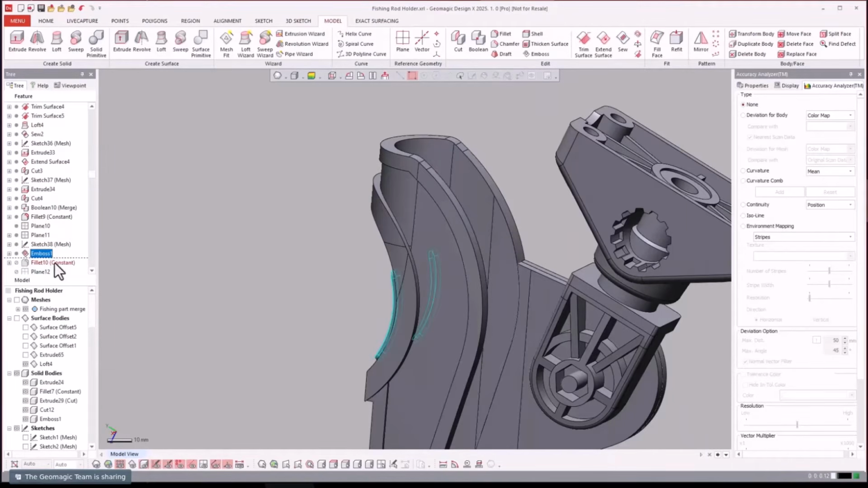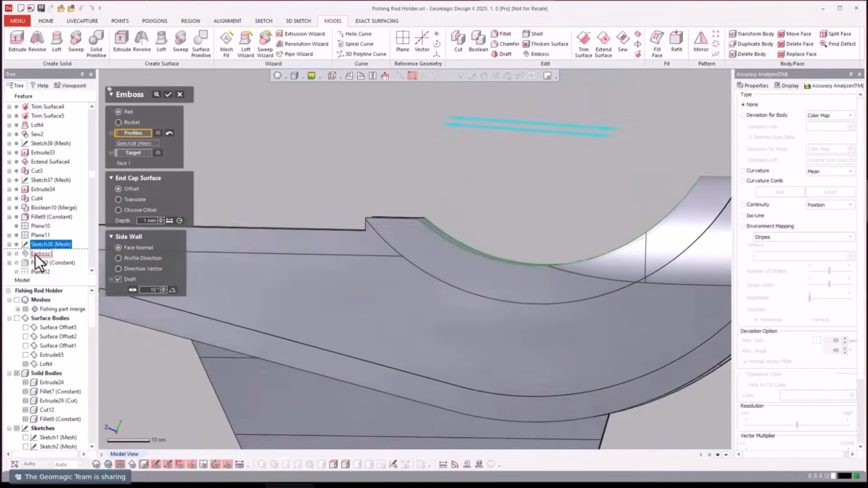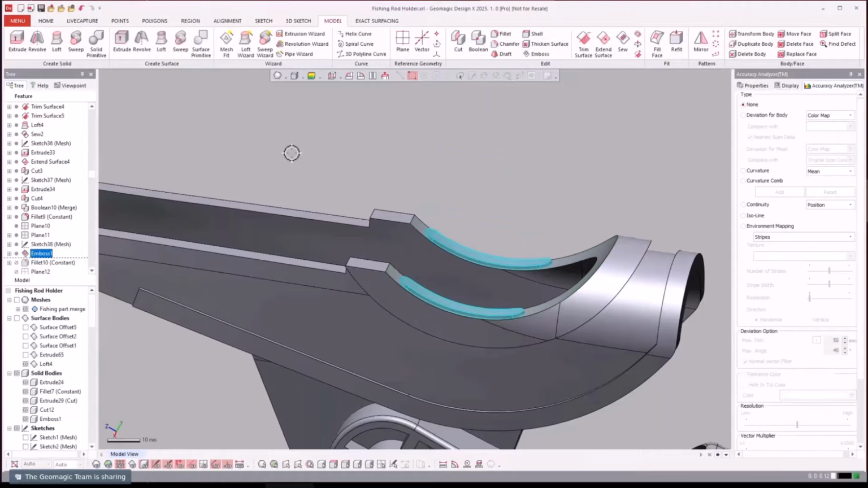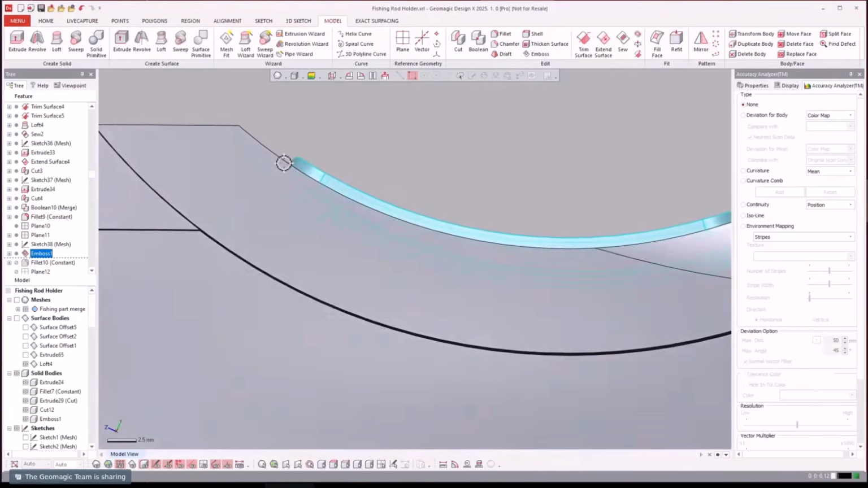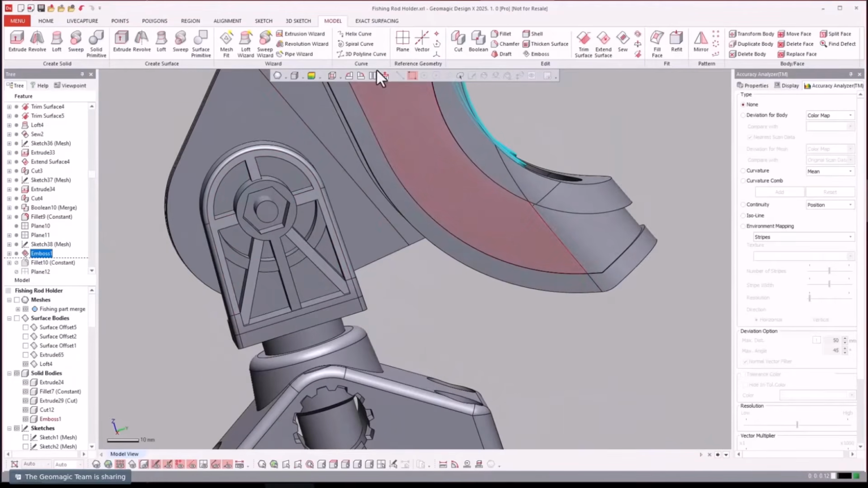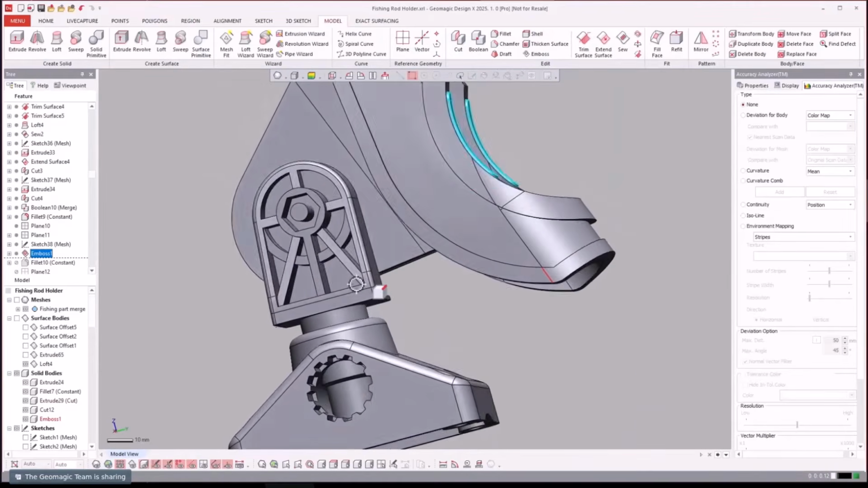So we used emboss with this one. So if we open it, basically this is a really neat tool. With emboss, we drew the sketch, we selected the surface and said to emboss at a certain height. And then hit OK and look at what it does. So let's just do that real quick here on another surface just to show how that works.